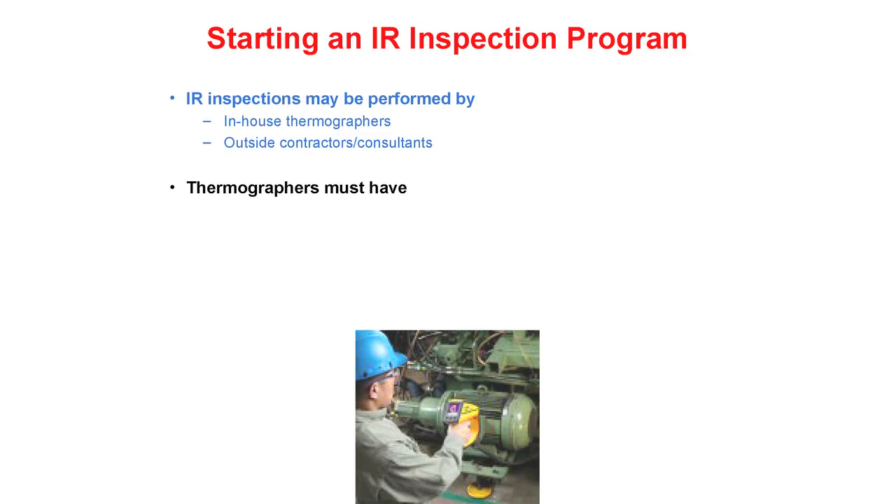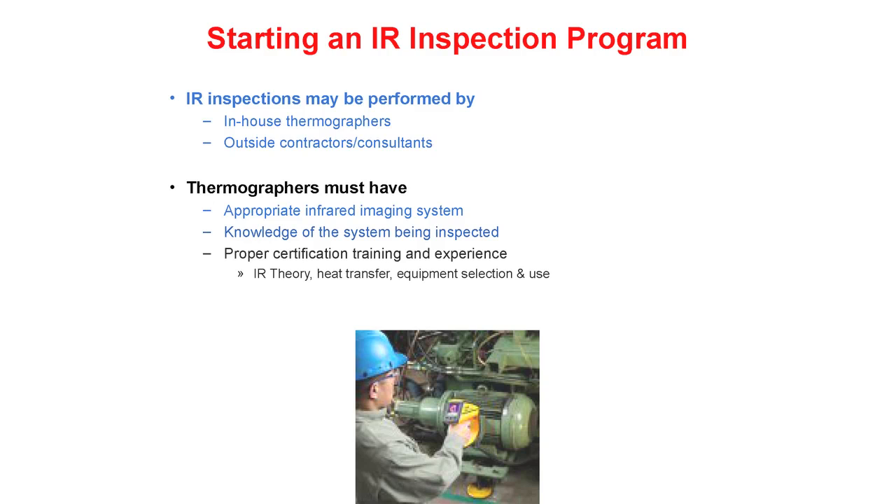To ensure success, thermographers must have an appropriate infrared imaging system and knowledge of the system being inspected sufficient to provide accurate diagnoses. They should also have proper certification training and experience, including an understanding of infrared theory, heat transfer concepts, as well as equipment selection and use.